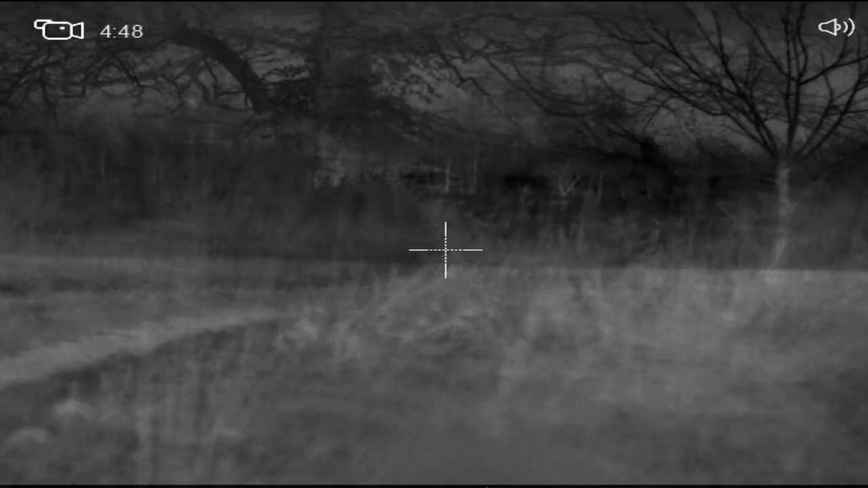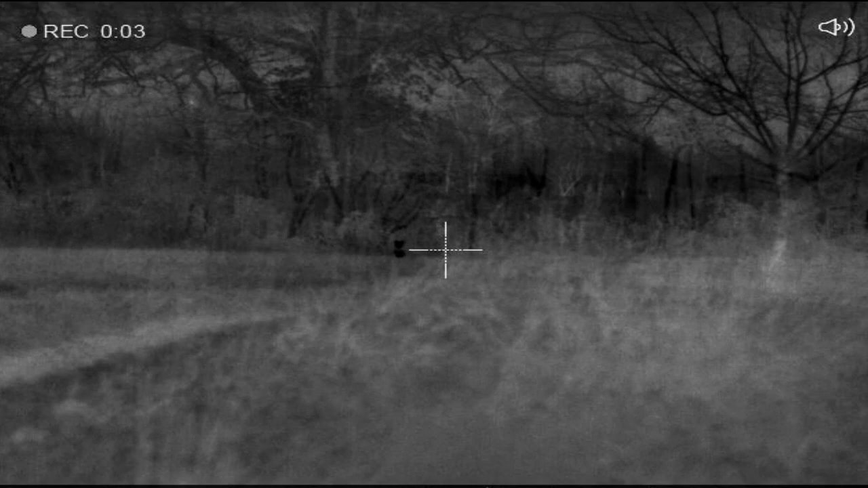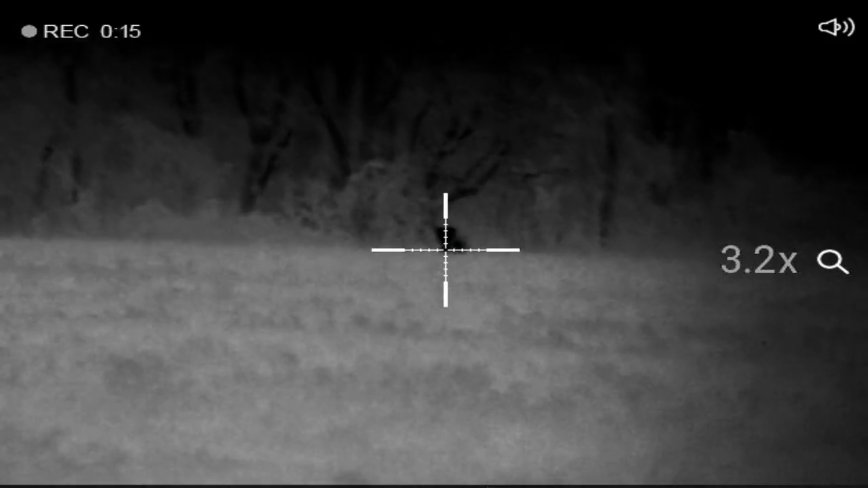So I belted out a howl. I told Jamie, I said, right here in front of us. I got on my scope and it was kind of messed up. I had to recalibrate it by myself. I was on it and it took a few steps forward. I told Jamie to take it.